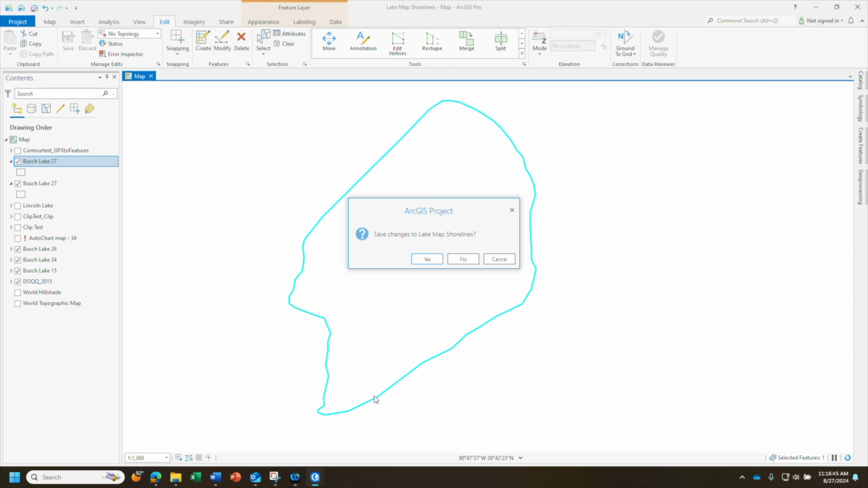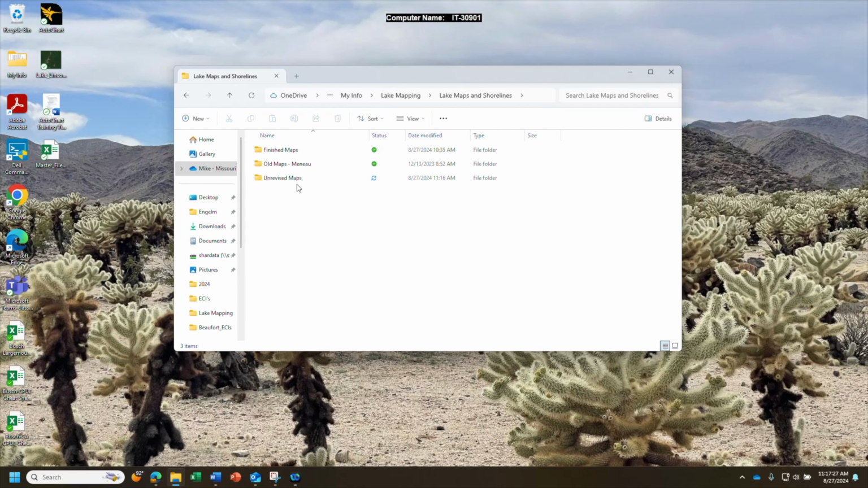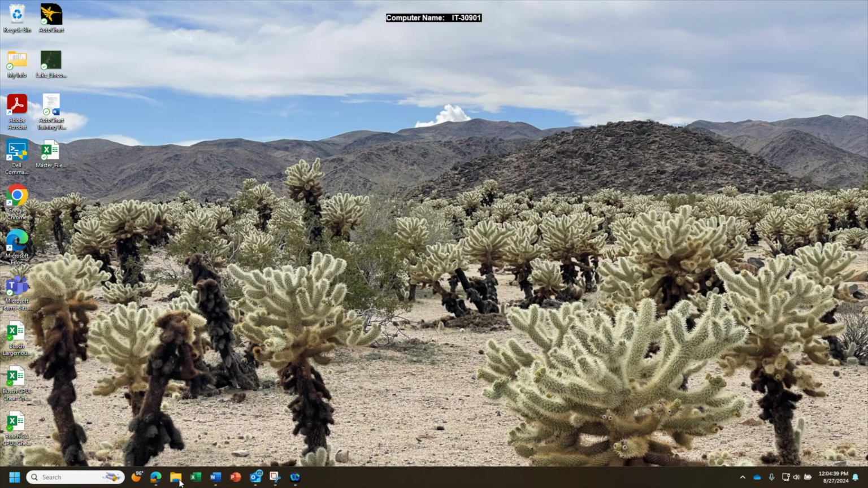Once you are exited out, I like to go back to the folder where I just saved it, and in my unrevised maps, I will take the shapefile and put it into a Bush Lake 27 folder just to make sure everything's saved right. So that's how you create the shoreline in ArcGIS Pro and save it.